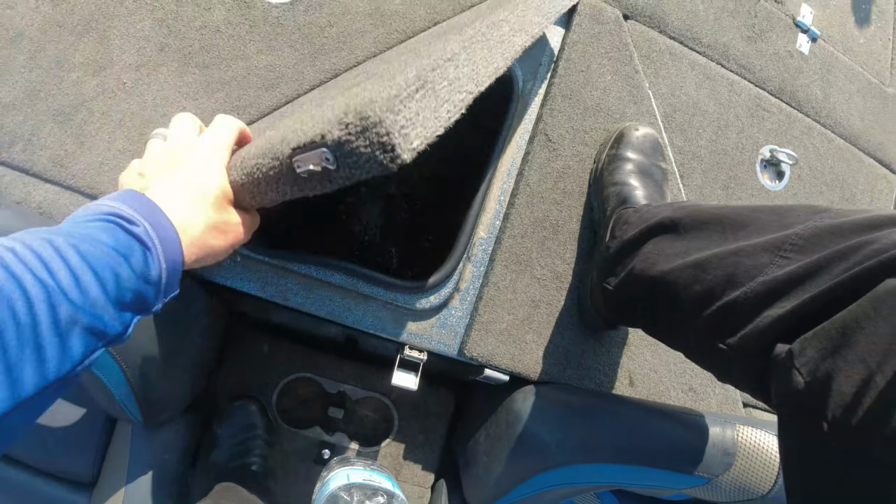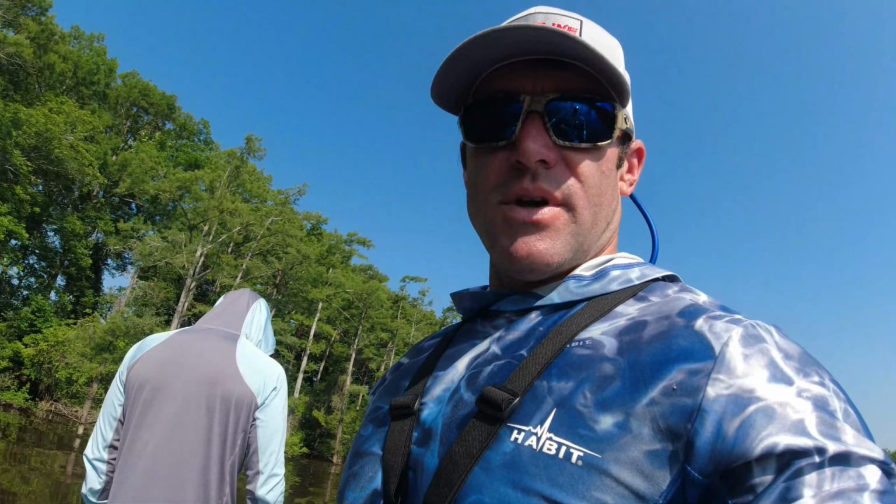Alright y'all, we are at our 3rd spot right now. I think we've got 3 in the boat. Just haven't quite found the numbers that we're looking for, but the fish that we have found pretty much have bit, so we just need to find them.